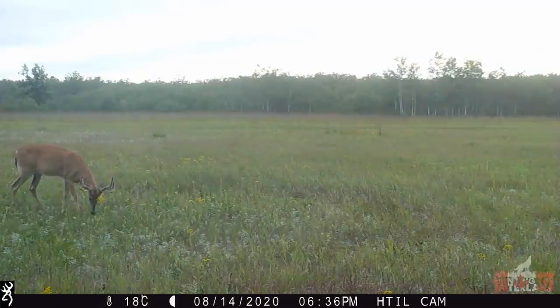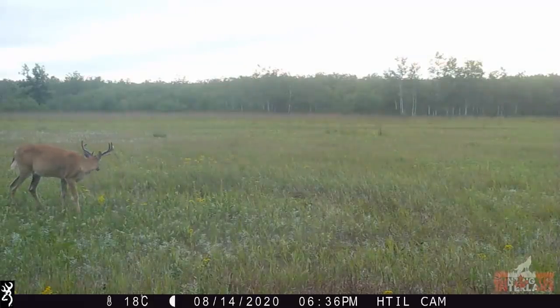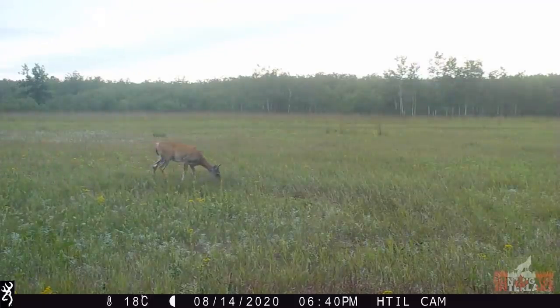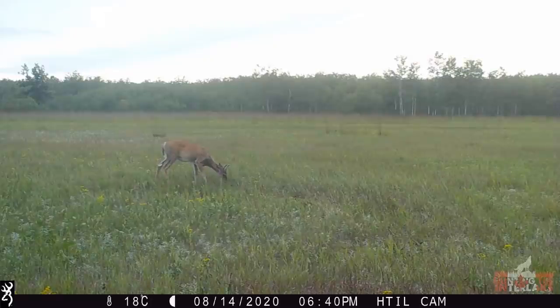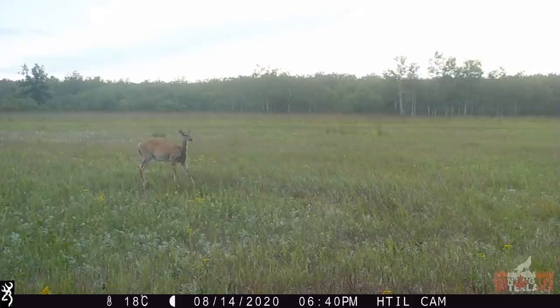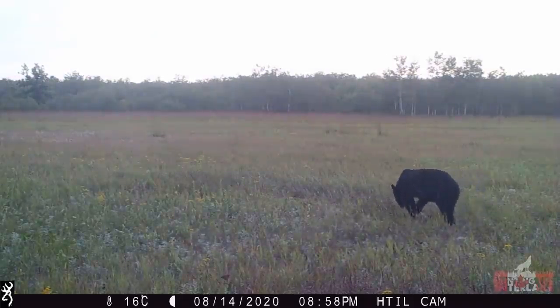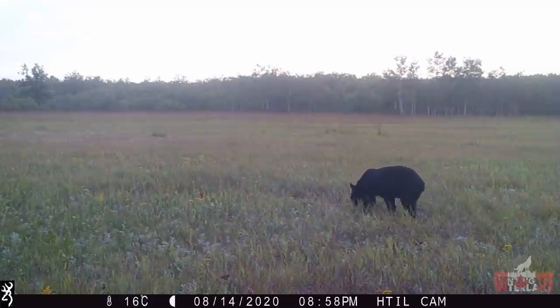On the evening of August 14th, two bucks can be seen investigating the scene of the wolf attack, nervous without a doubt. Once again that evening, a black bear returns looking for anything to scavenge.